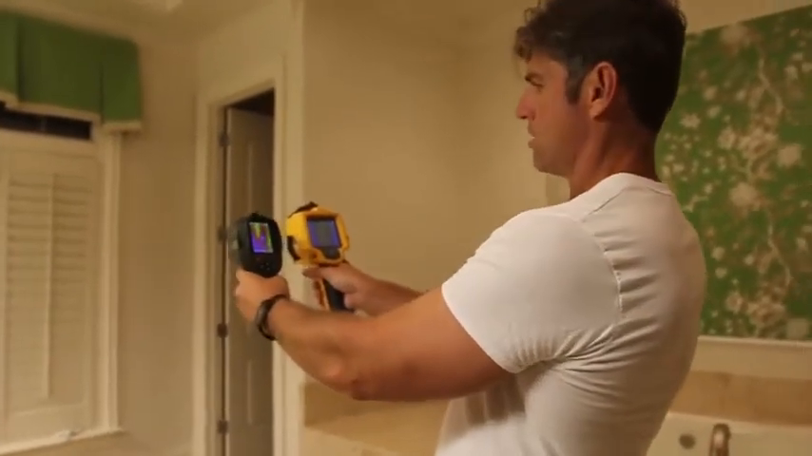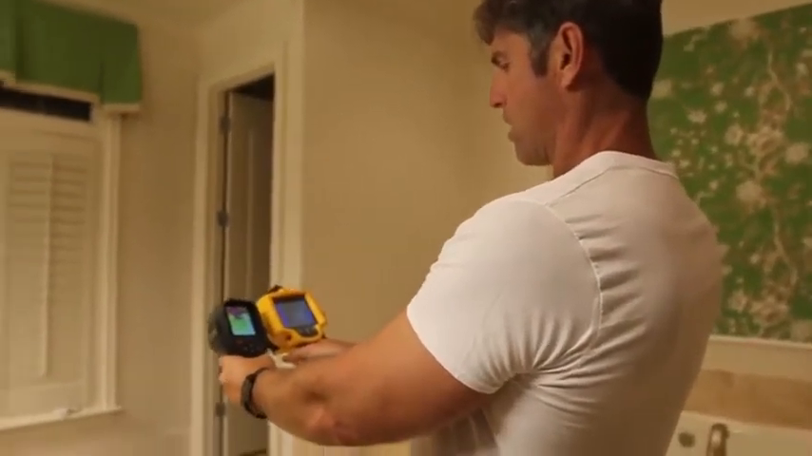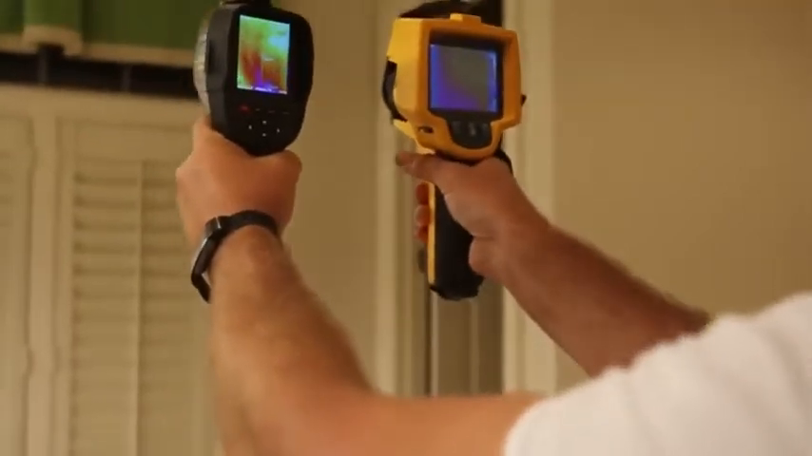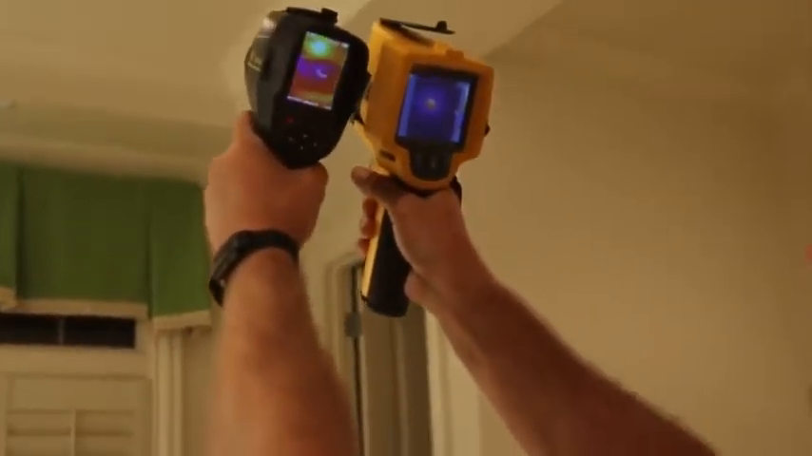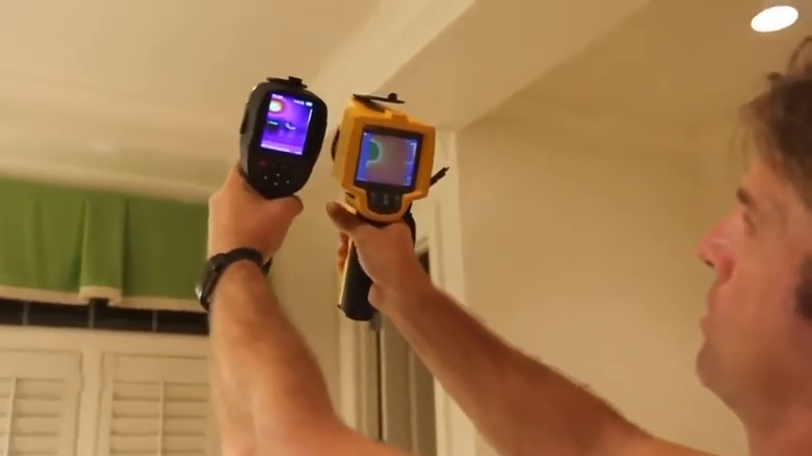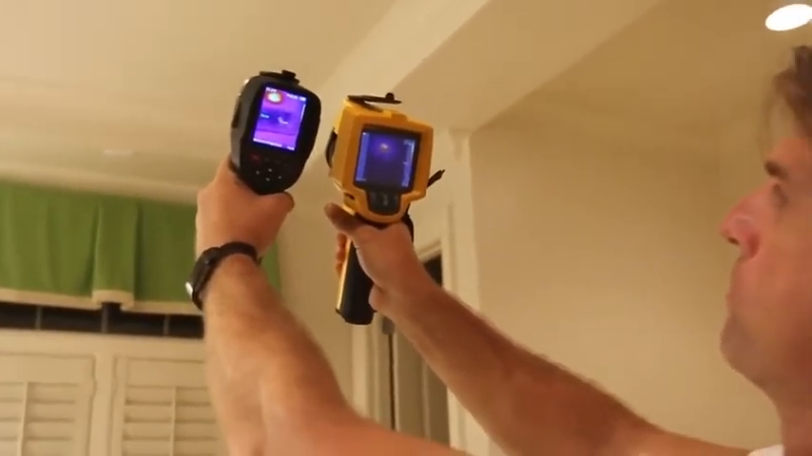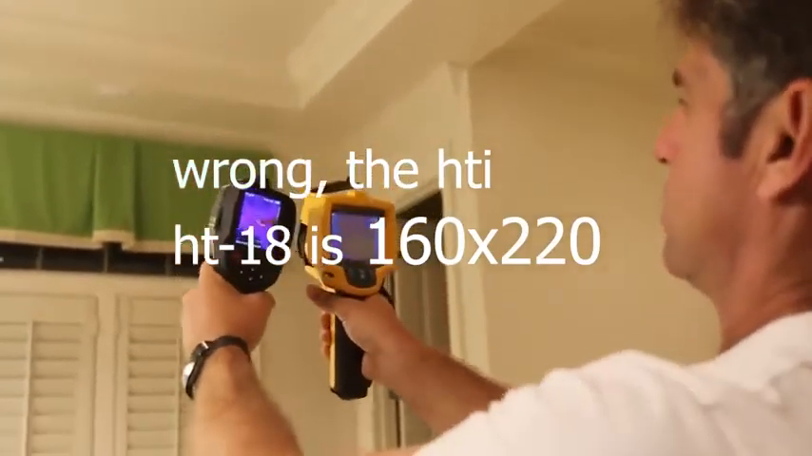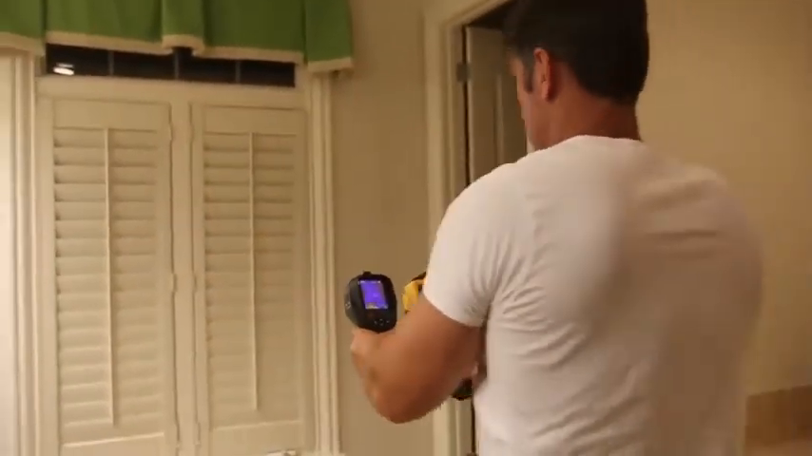There we go. All right, so we're looking at, obviously, we've got the air conditioner on. It's coming out of the vent there. You can see the windows. Obviously, it's going to be really hot up there at the light. And it's showing you the actual temperature side by side. My Fluke is 125 by 125, and the HT18 is 160 by 320, I think. So anyway, let's come in here.